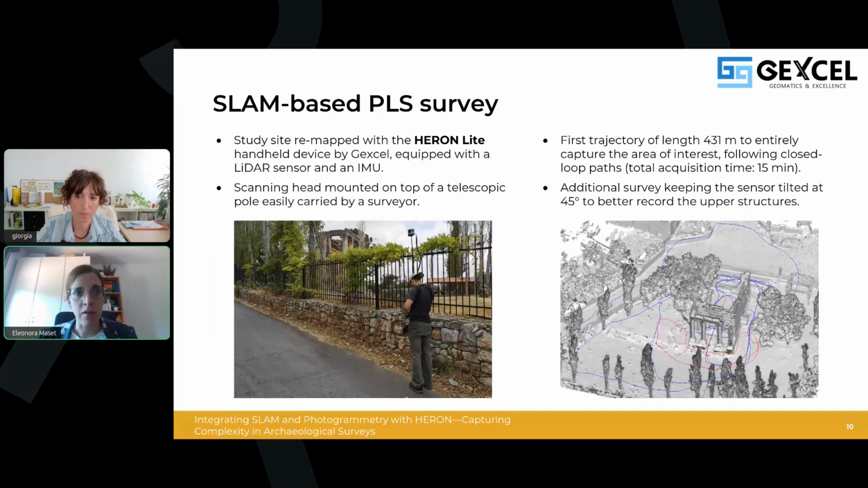So a first trajectory of about 400 meters was performed to cover the entire area, following also closed loops that, as we know, can help the SLAM algorithm to get high accuracy. And then we performed also an additional acquisition, whose trajectory you can see here in red, keeping the sensor tilted in order to better capture the upper part of the structure.